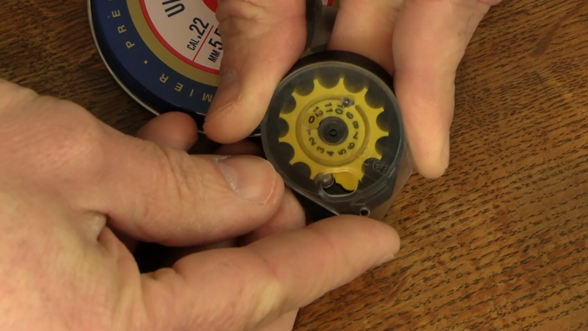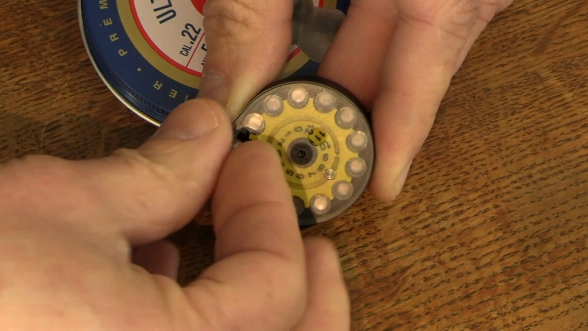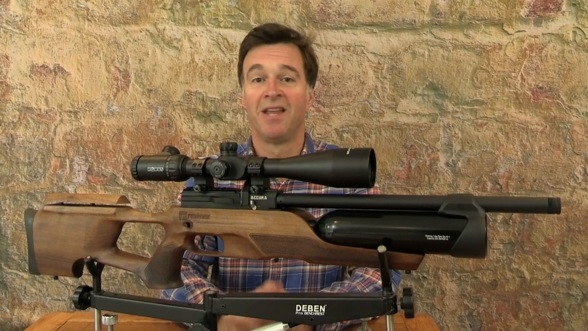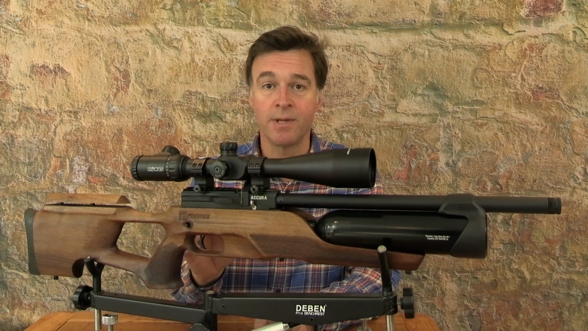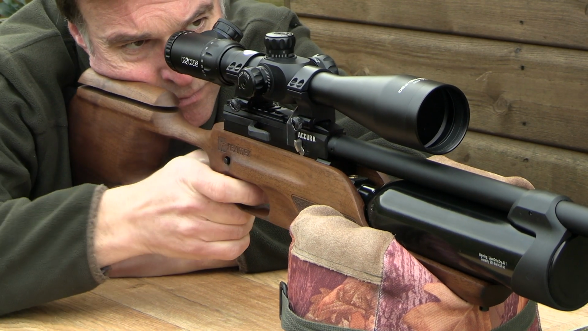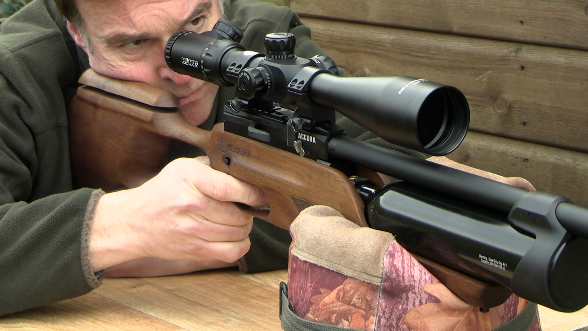Now, you then drop a pellet in nose first to hold that inner drum under spring tension. All you do then is simply rotate the clear plate slowly back, dropping a pellet into each bay as you go. The magazine is driven by a side lever action which can't be reversed for left-handers. Now, there's no drop-down handle, but the lever is well positioned if you're right-handed, and operating it soon becomes completely instinctive. It's smooth and reliable and has worked without a hitch during the weeks that I've been testing it.